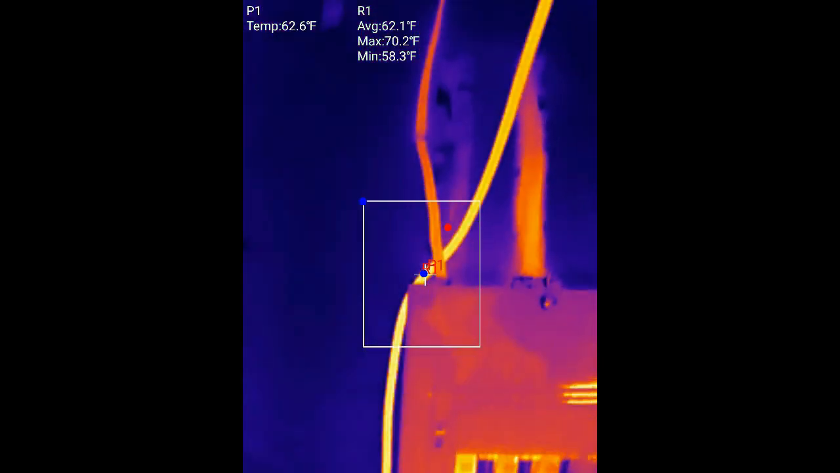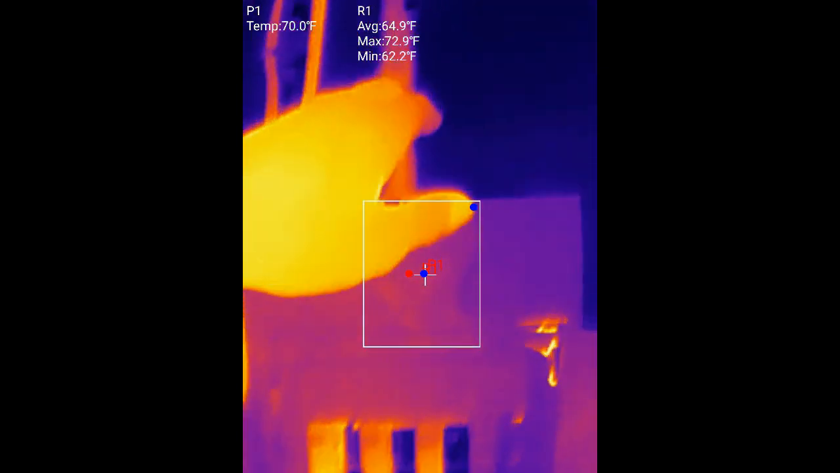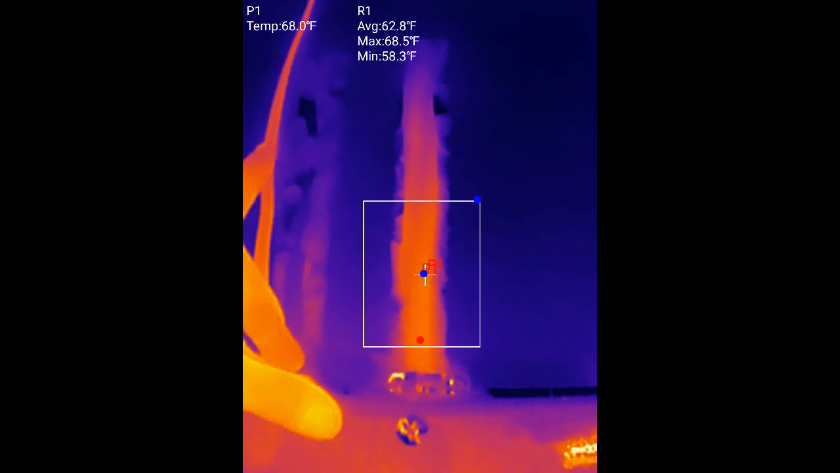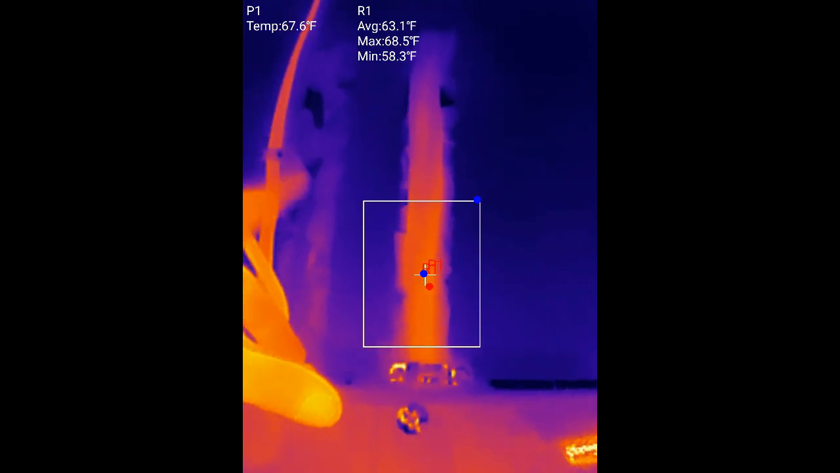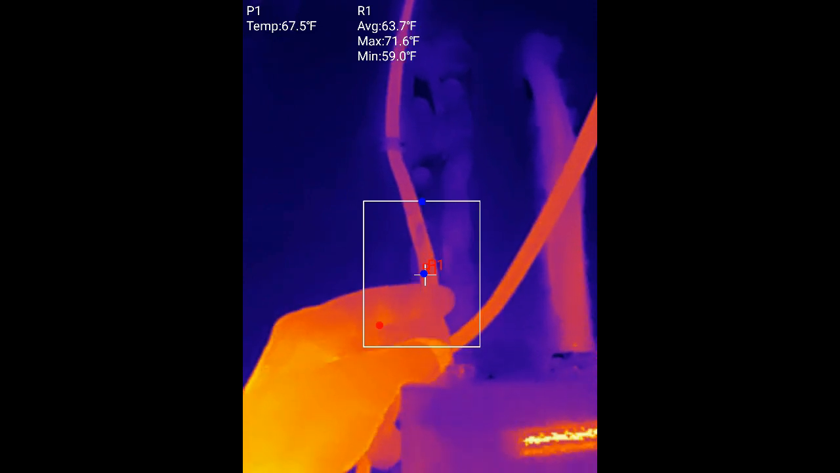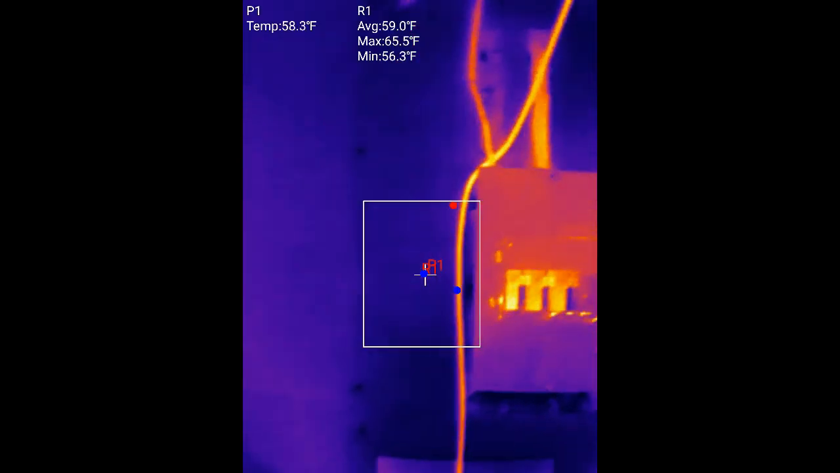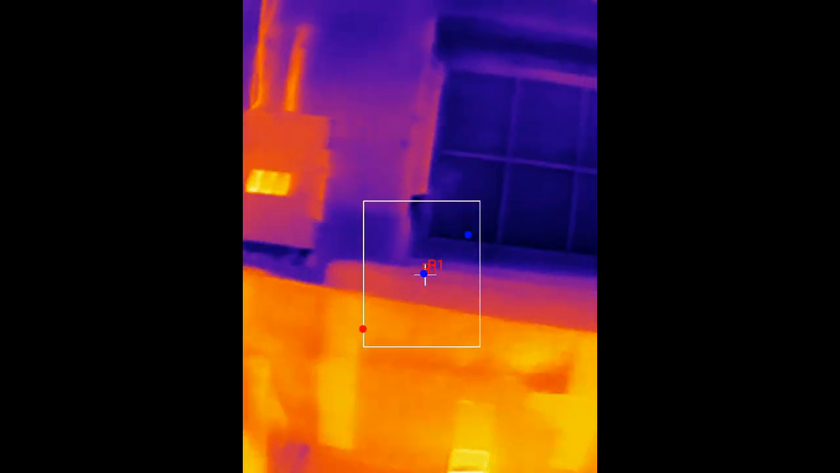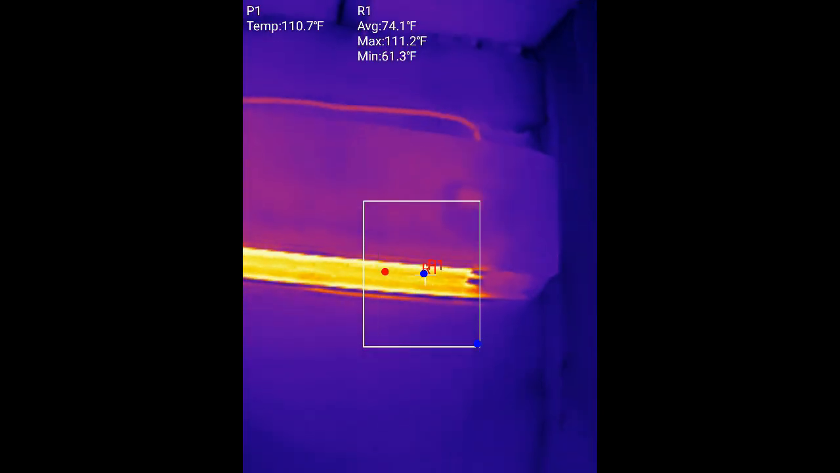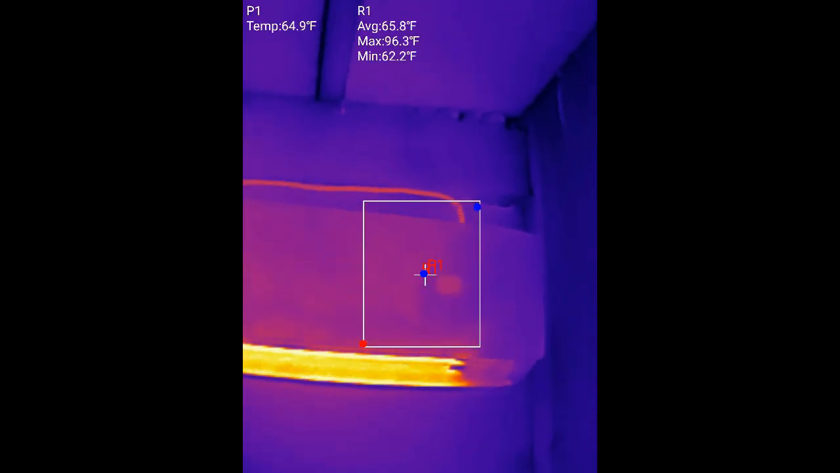So let's just follow this power lead. This is our incoming power. You can see that's fairly cool, sitting at 68 degrees. And then here's one of our power leads going out. That goes up to lights, I believe. That's only sitting at about 65 by the look of it. And then, yeah, okay, that one's feeding the heating unit. So that one's not under a tremendous load.